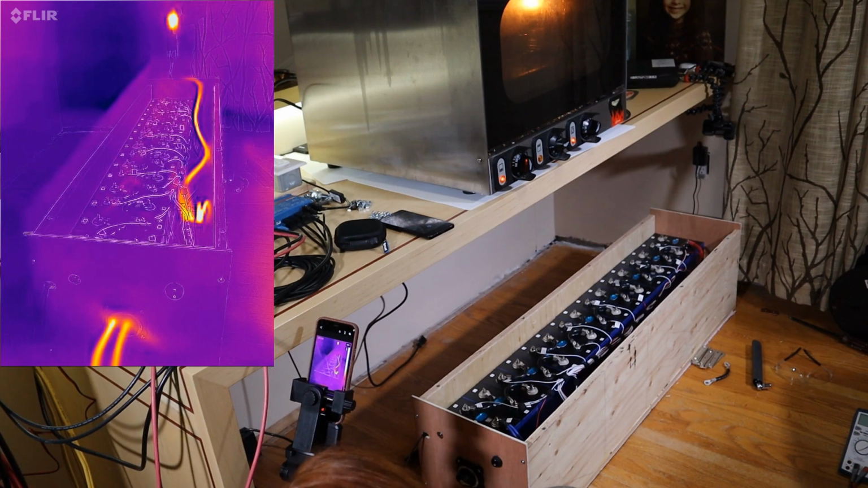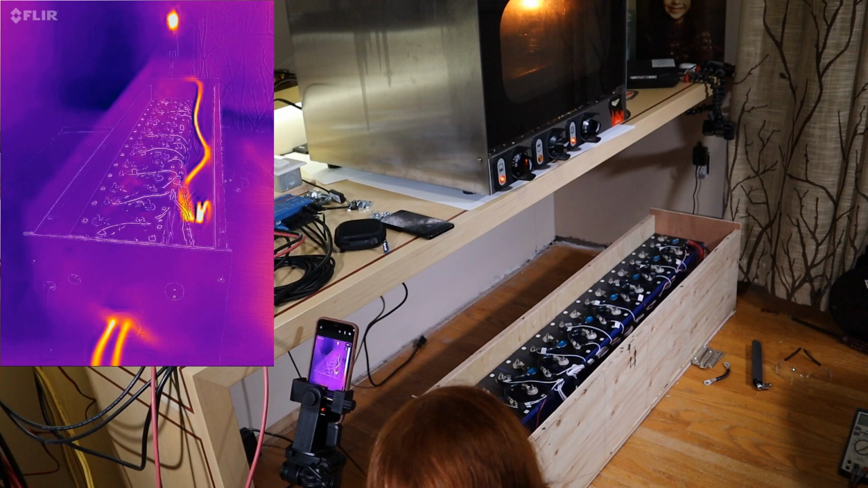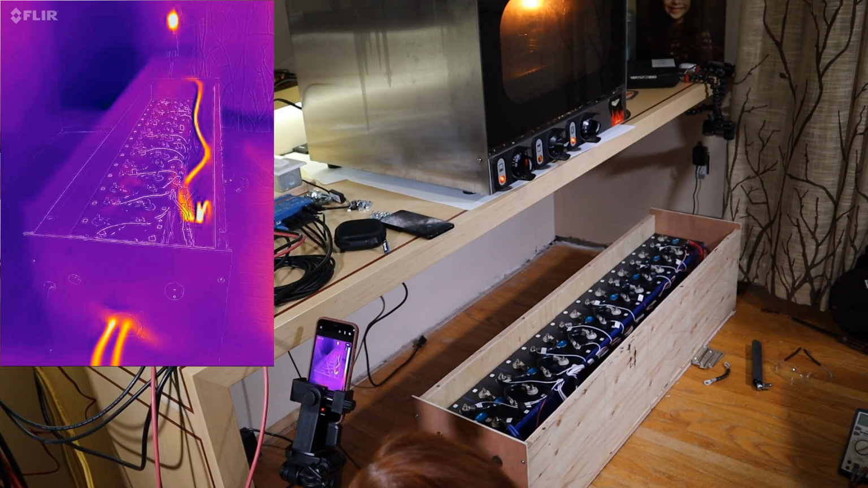Absolutely nothing on the bus bars. It's better than the rigid. Wow. I was not expecting that. I thought it would get at least a little bit warmer than the rigid.